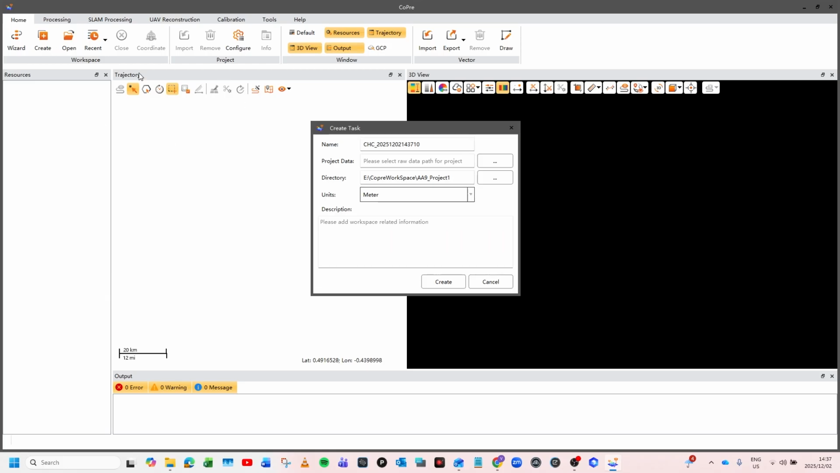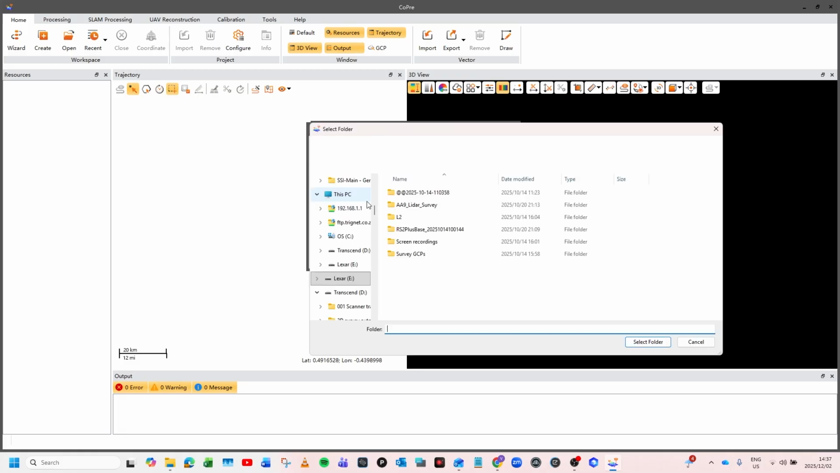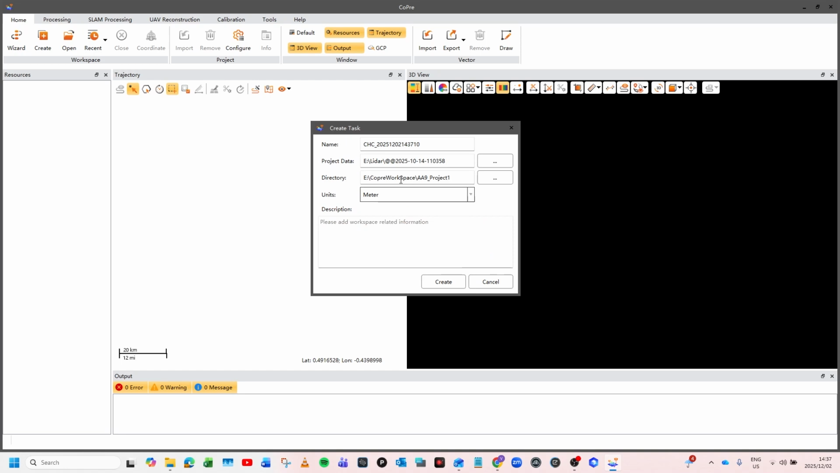First thing we want to do is create a new project. We'll say we want to import it from disk. Select the folder, click on OK, and then we'll create a new name for this project, and we'll call it CHC Test 1 AA9.